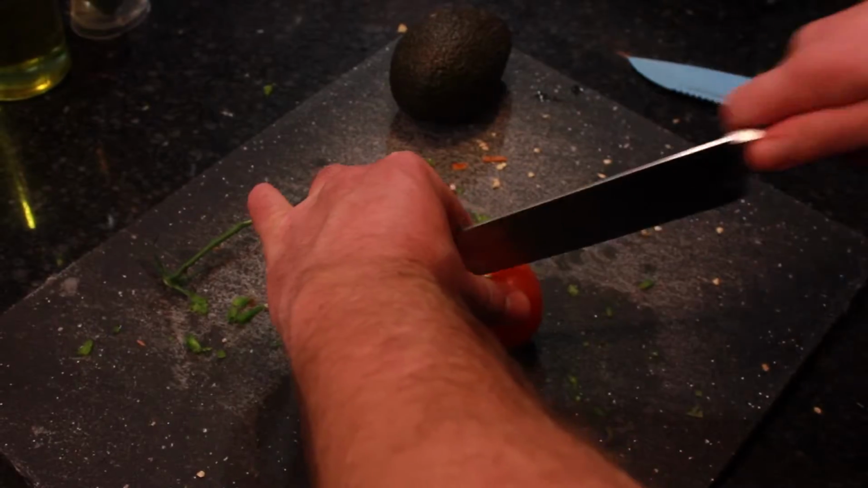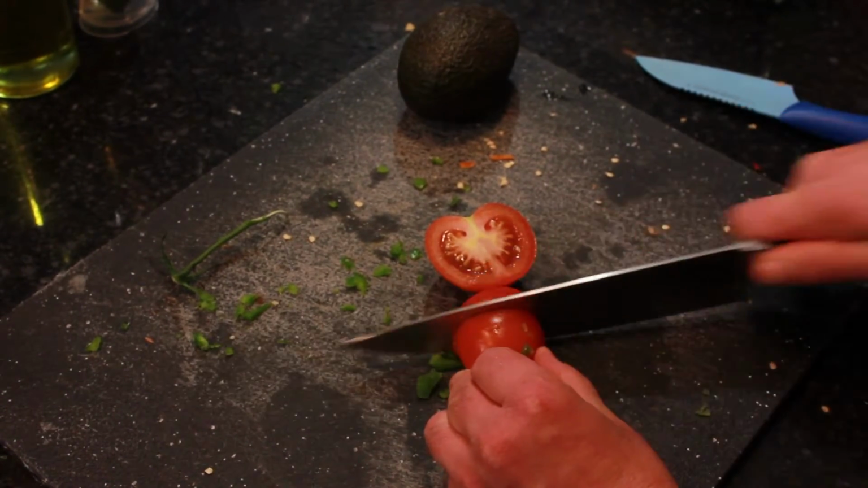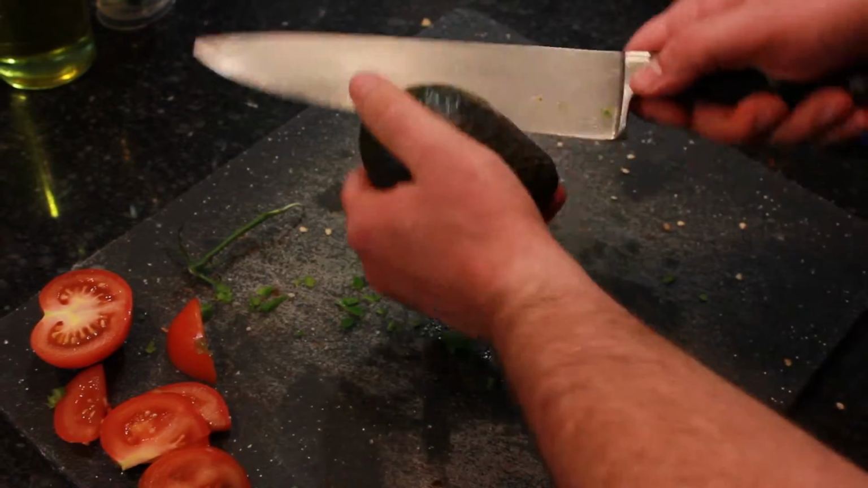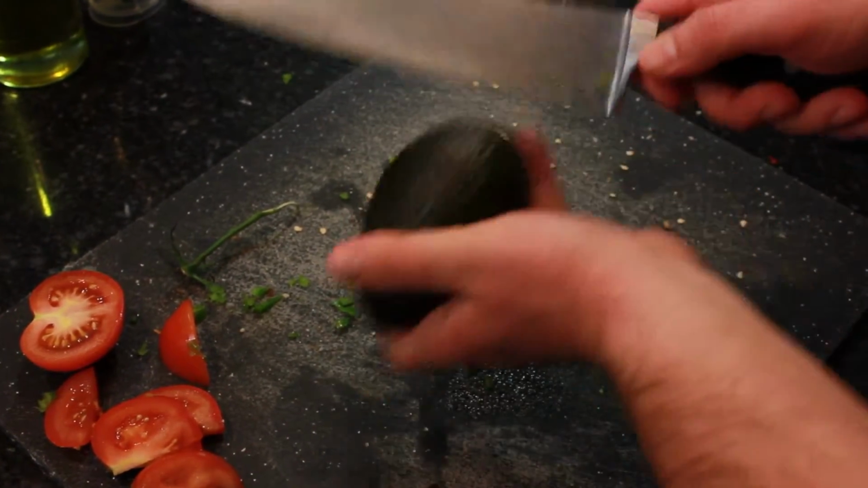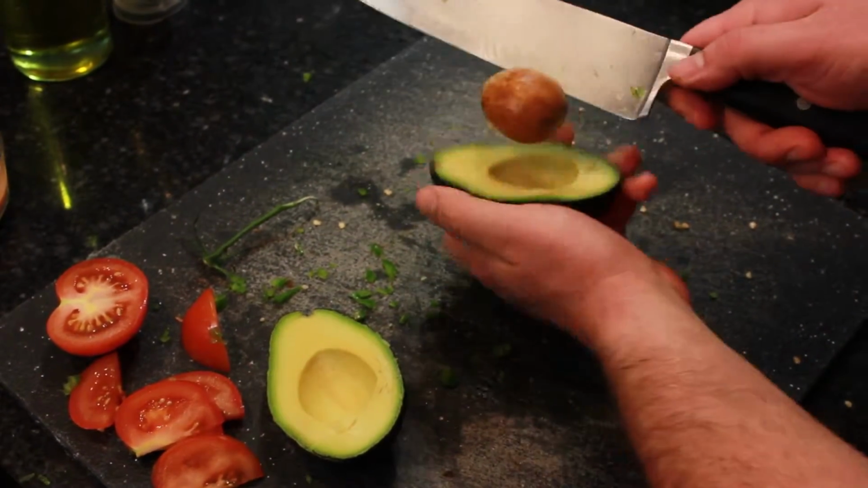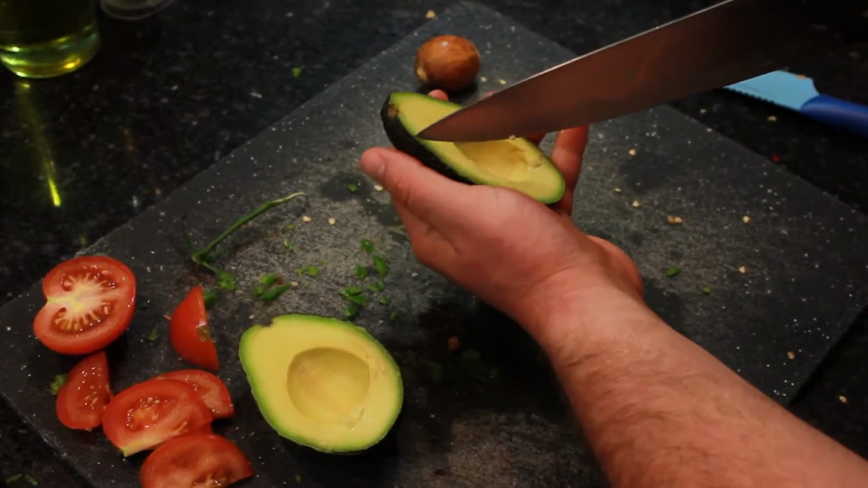I'm going to start slicing up my tomato. I like a nice thick slice. You can do thin if you prefer. Okay, awesome. We'll move that over to the side. Then we'll get that cool avocado here. Now, the thing about the avocado is I just like to hack into it, rotate it around, get the pit out of there. And then we're going to do some nice long slices.